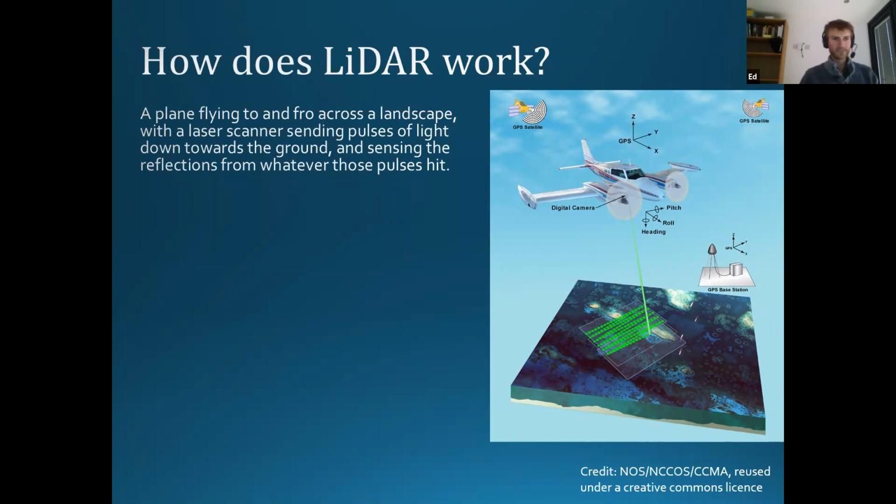So the basic principle is we have, in our case, a little light aircraft, something like this. It flies to and fro across the landscape. And it's got a very fancy, expensive piece of kit bolted to the underside of the plane, hopefully nice and securely. And this is doing two main things. Number one, it is sending out laser pulses towards the ground. And number two, it is detecting any reflections that then come back from those laser pulses. So those are its two key jobs.